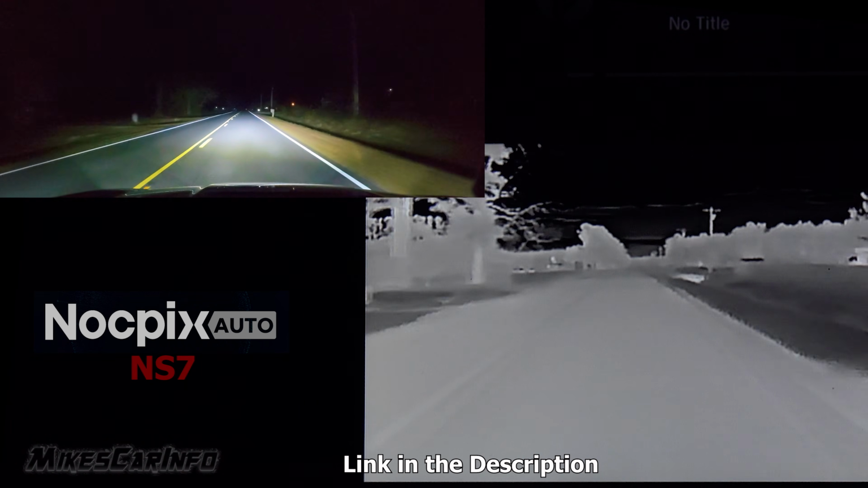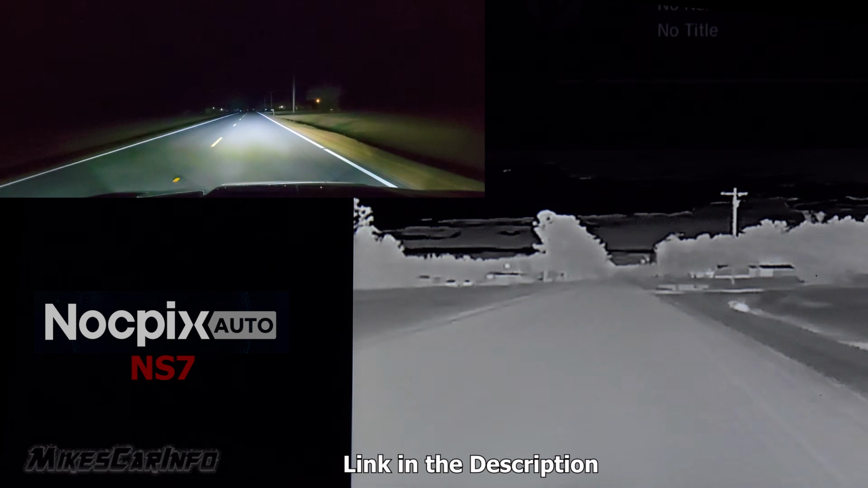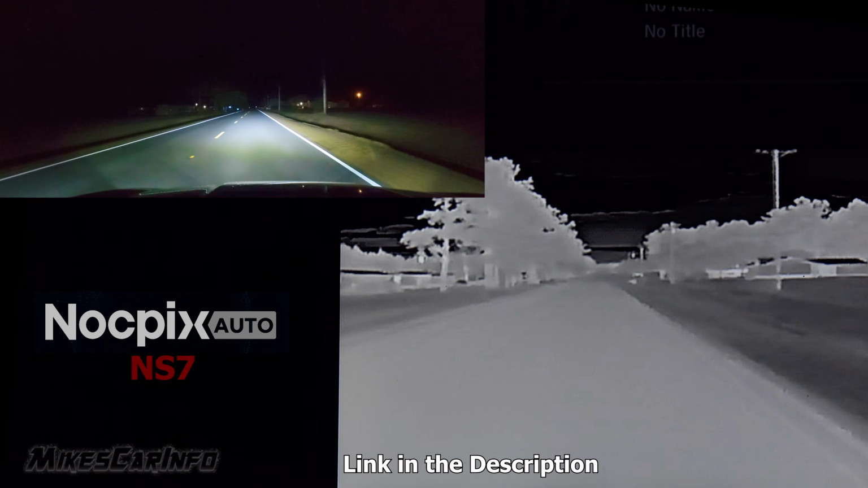Ever driven blind in the night? Who knows what's out there? But fear not, because the NS7 sees everything.